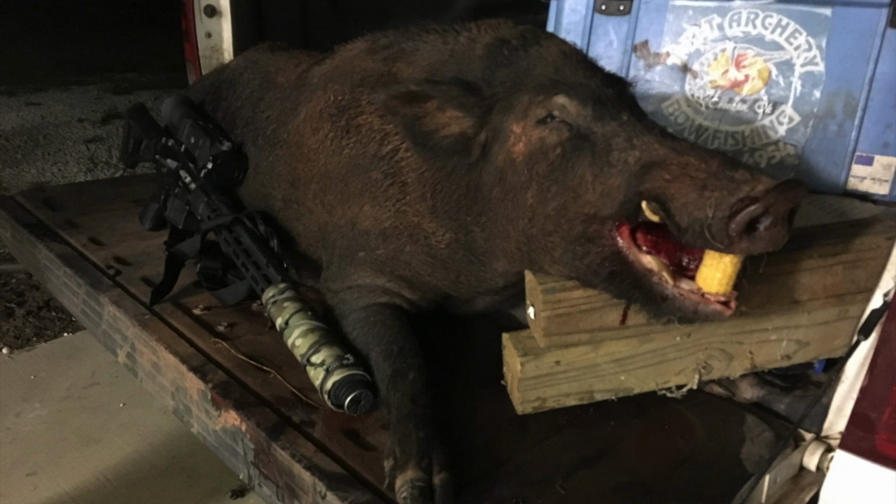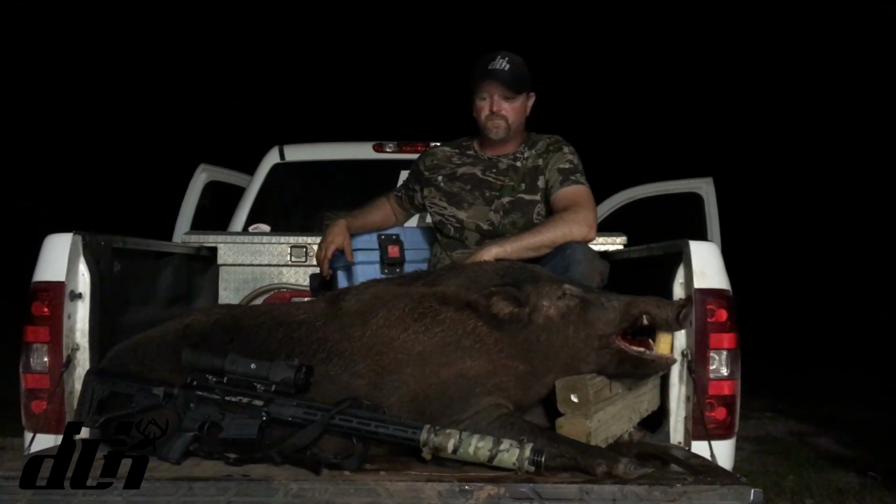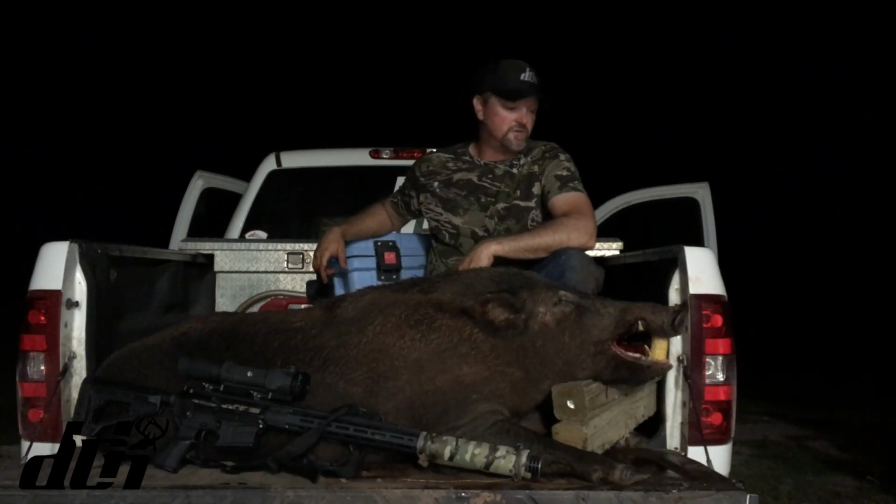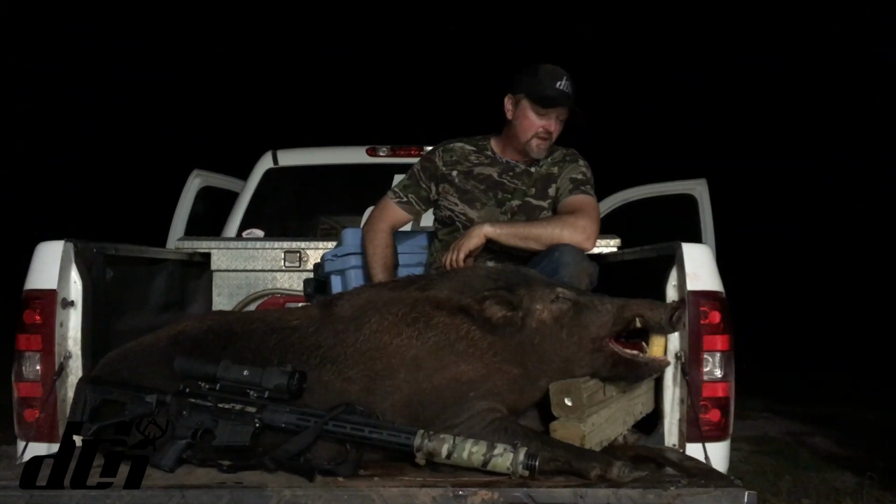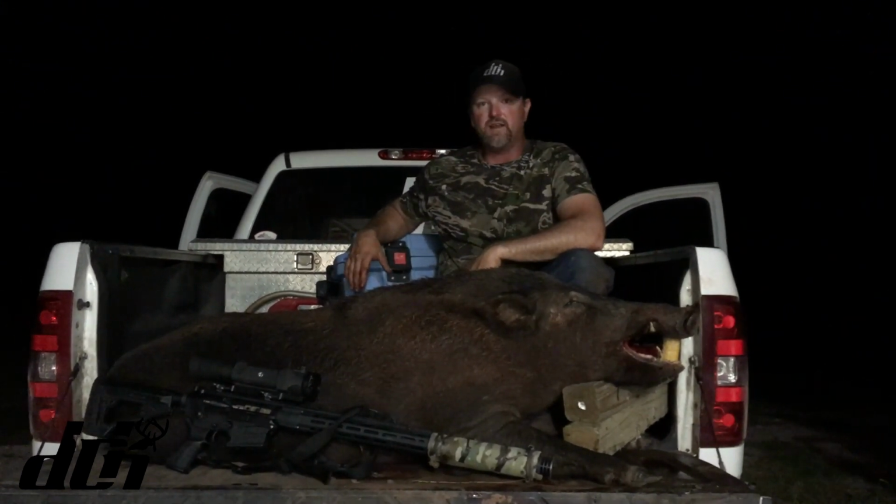Man, they're tough. This has been the toughest pig I've ever hunted. He's smart. We've killed every pig off the place but him. And now we've got him, so we got some happy landowners. And we got a trophy. This is a big pig. I think he weighed out at like 273. So this is my biggest pig to date.